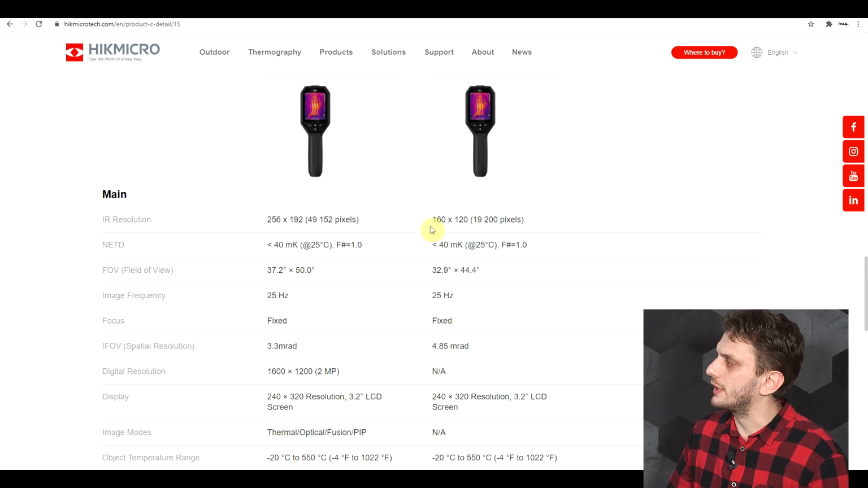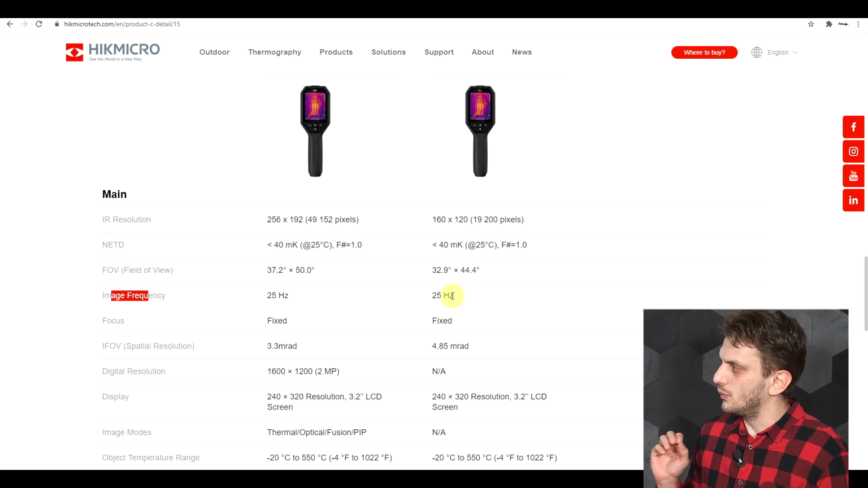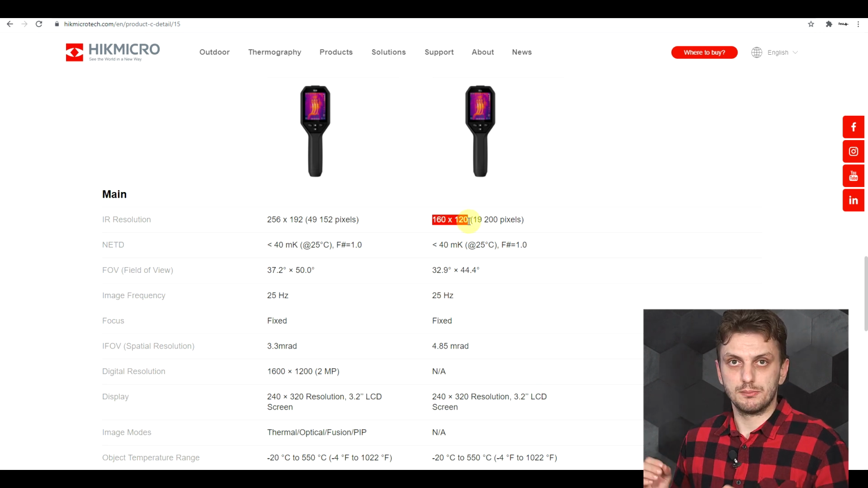Now, even if you find cameras with the same pixel count, usually these two parameters will not be as good in the same price range. So these two things will be quite interesting to check out. So let's start out with checking out what comes in the box.